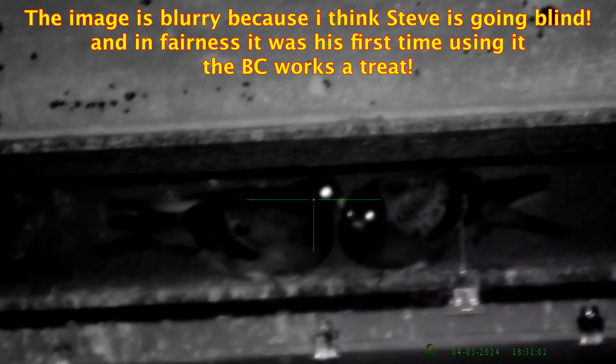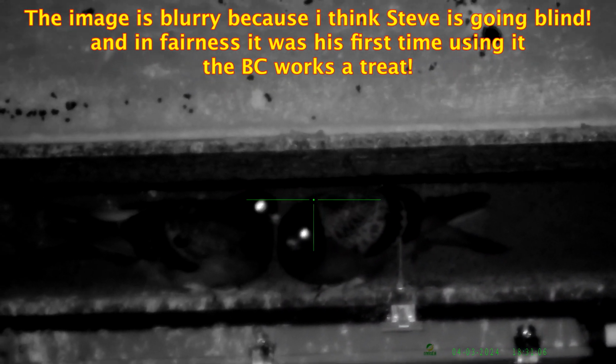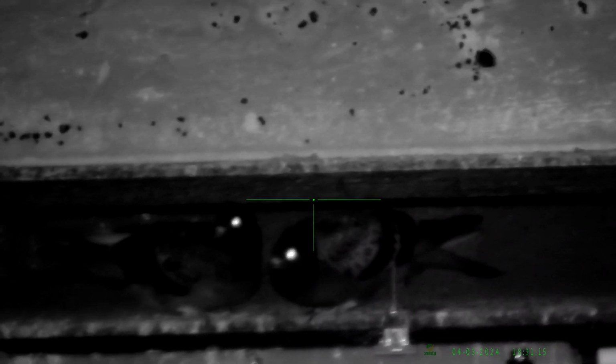So we're out on the Ferals. Got the Oneleaf Commander 400 with the supplied IR. We've set the ballistics up as you've seen. Steve's going to take these couple out. No pressure.